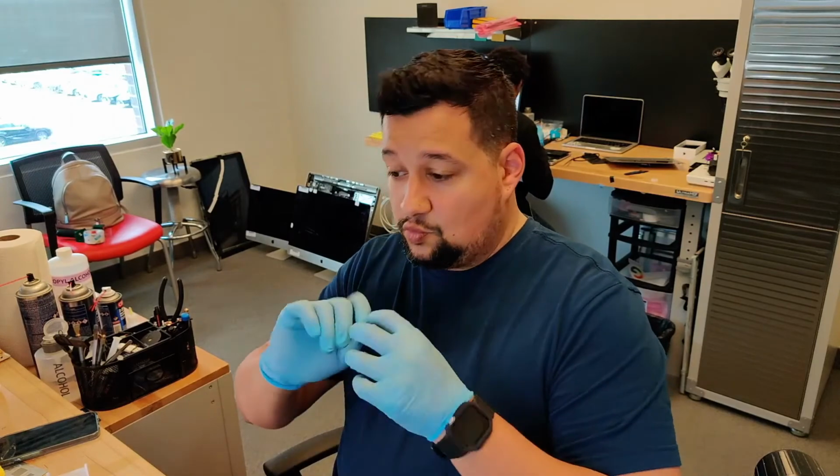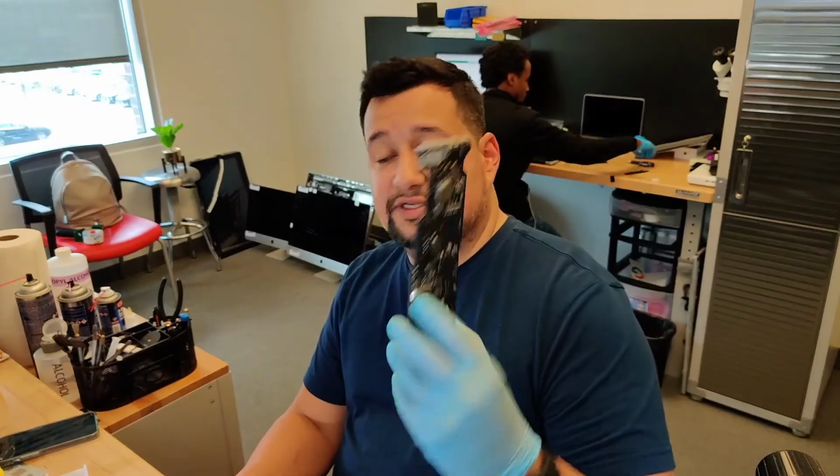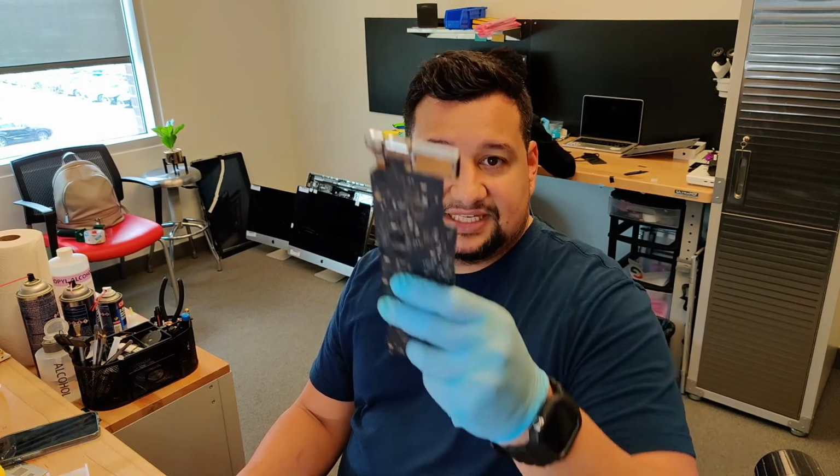That's it, guys. Another simple repair, if you understand which technique you need to use and what you are looking for. Okay. So another A1466 repair. The problem with this one was a short circuit on PP positive hot because U7100 was shorted to ground.